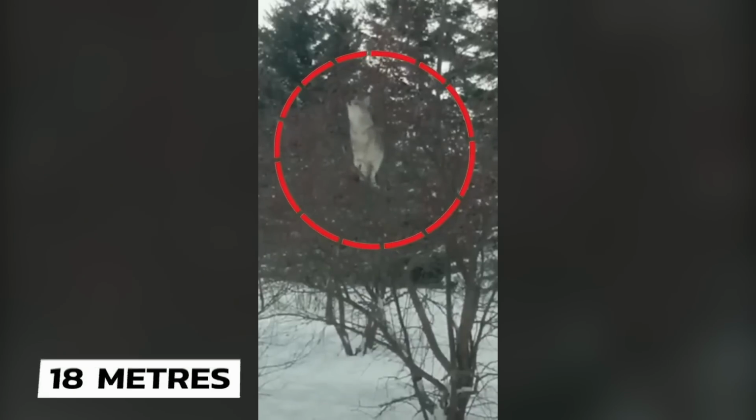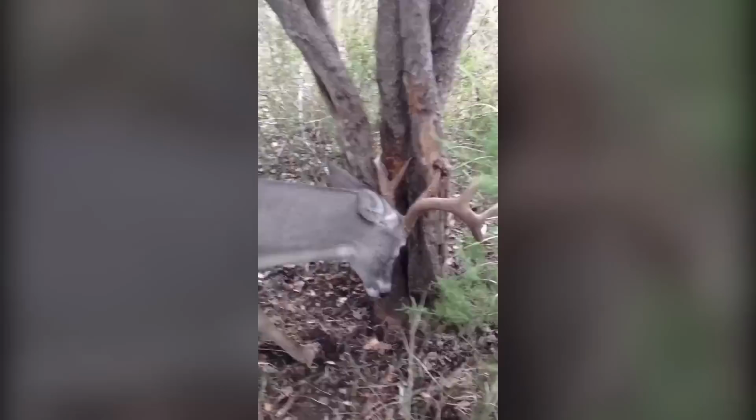Well, because how often do you see a coyote climbing a tree? A resident in Pine Lake captured the coyote sitting up on a tree branch and munching on some berries. Eating them from the ground in the beginning, when it could not reach the yummy berries anymore, it decided to go up. Though it is apparently common, as coyotes are believed to climb up to 18 meters of height, they are rarely seen doing it.